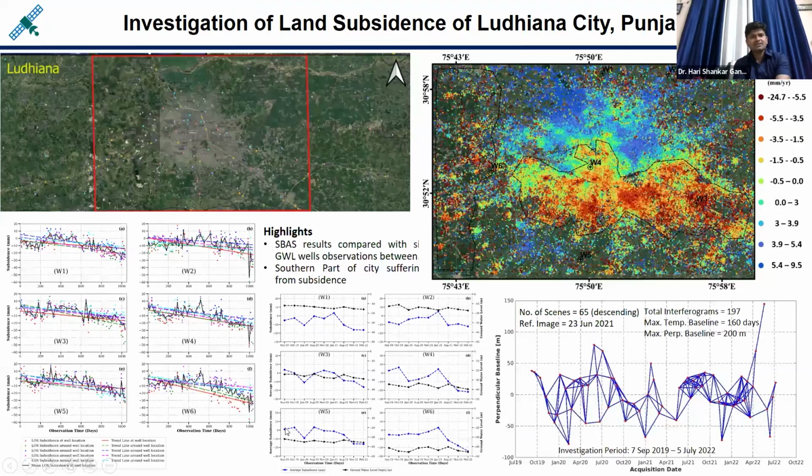And this study I have done over Ludhiana city for land subsidence. Here you can see the southern portion of Ludhiana city was observed as subsiding. So subsidence is happening in Ludhiana city also, only in the southern portion, not in the northern portion, because the river is on that side. So some charging of the aquifer system is there, and the northern portion is not subsiding.